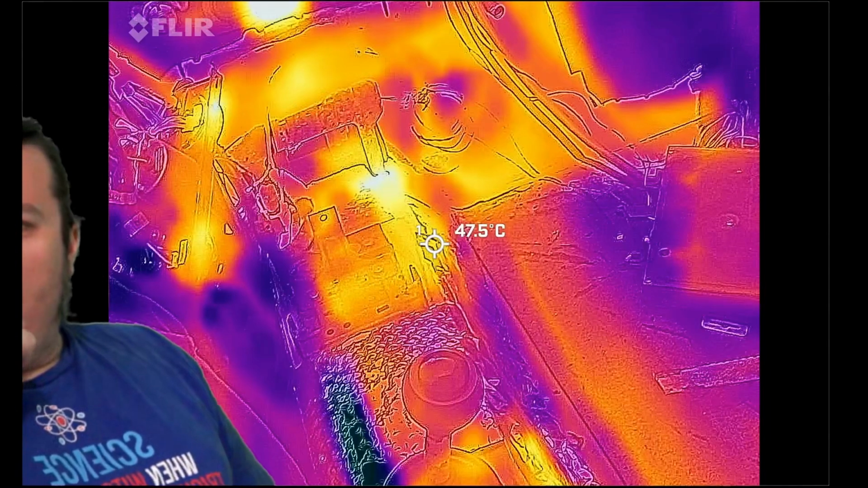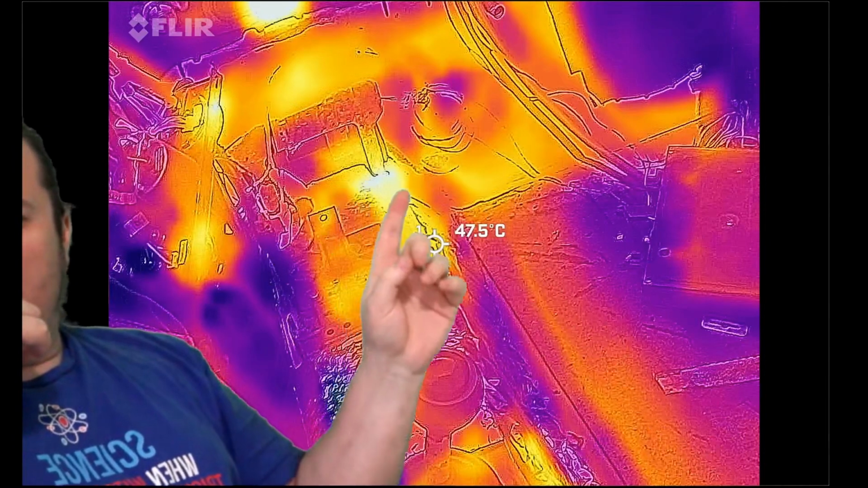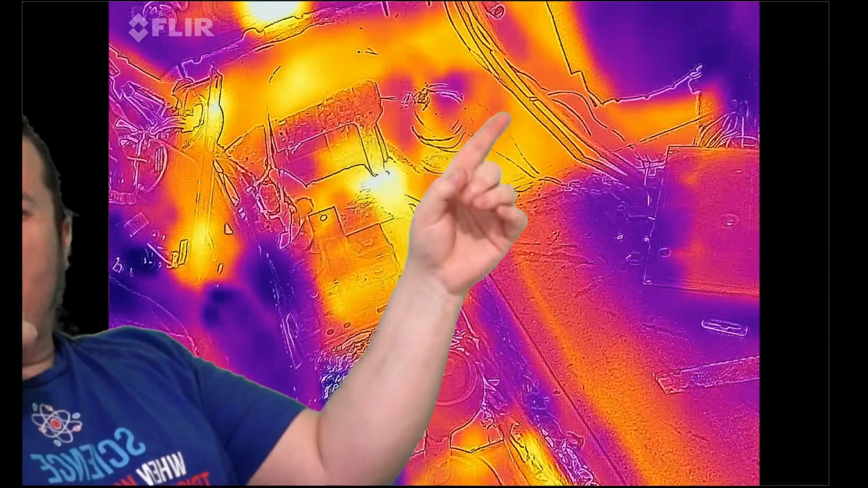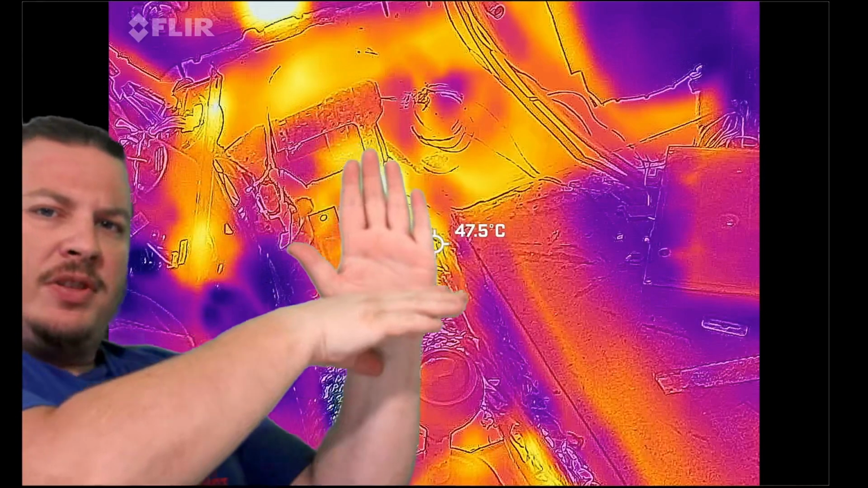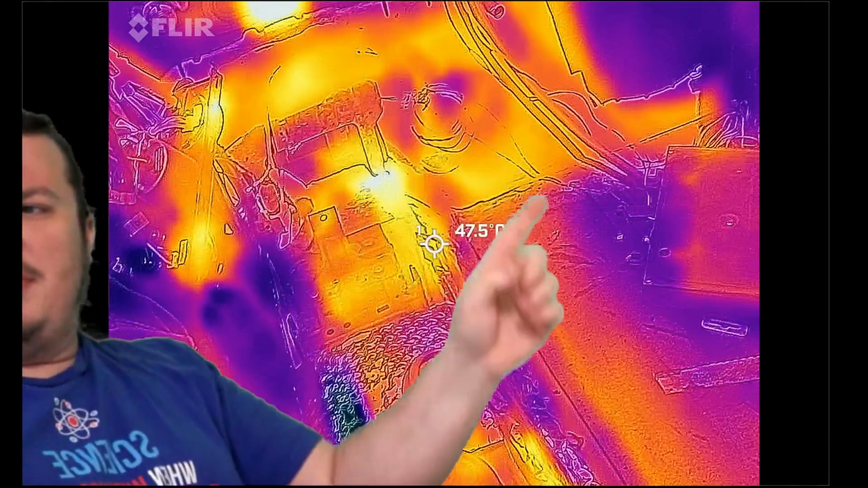And here's another of in front of the shifter, right? So right here is where the cup holders used to sit. The center console used to be about right here-ish. And you can see there is a bunch of heat right here along what would be where the firewall meets the floor pan. That kind of interface right there in that corner, that's what all this is.